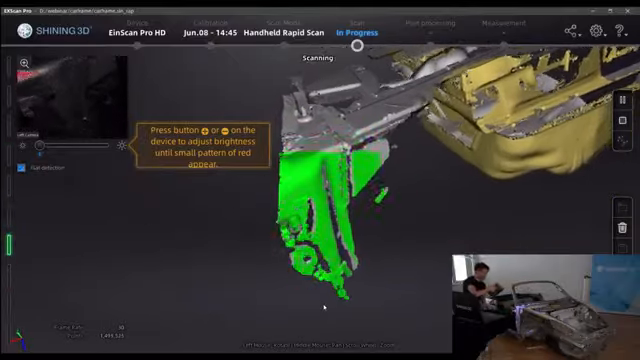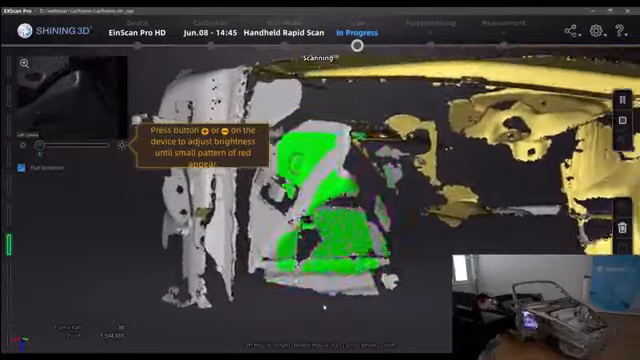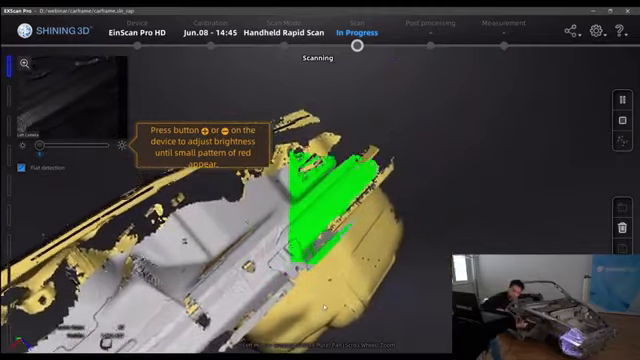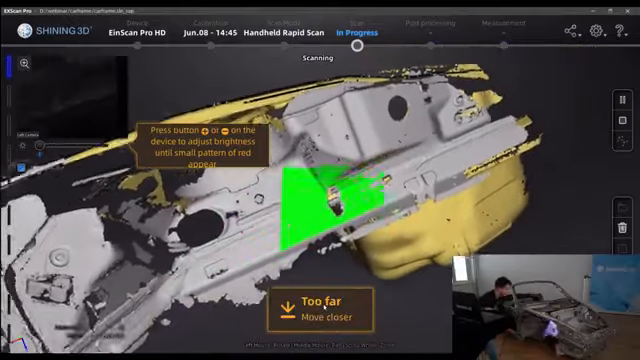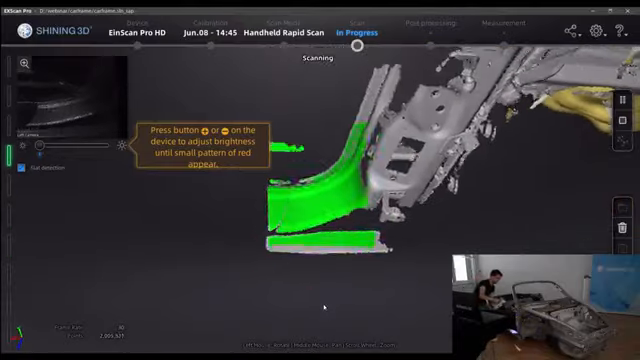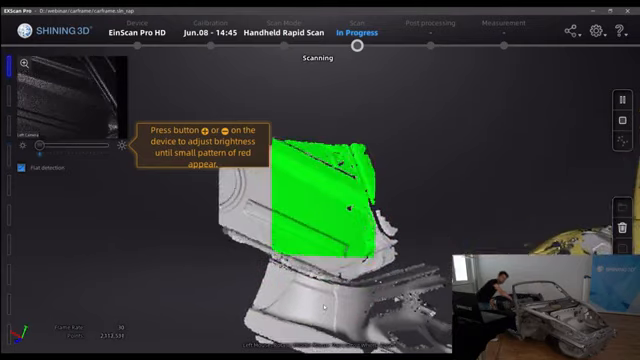To this side. Here underneath a little bit, just to show you how it works with black objects as well. Here is a bit of black. So, here a bit from inside.